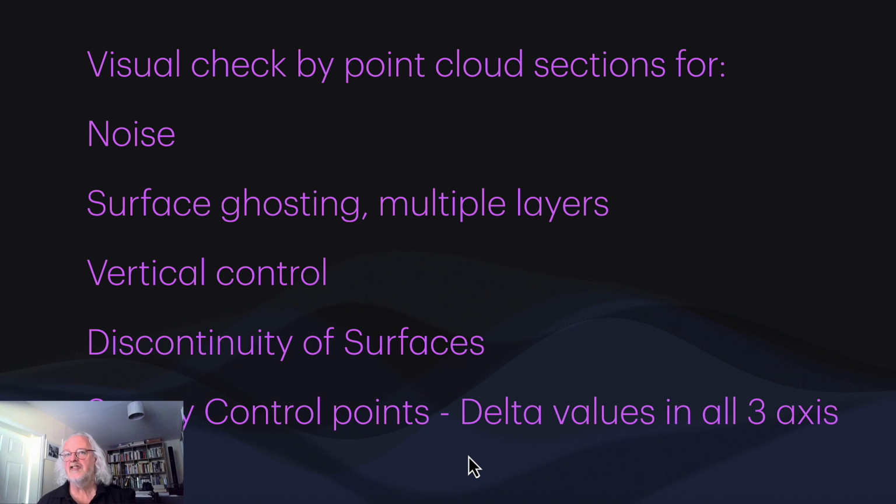But the other way you can look at that is, if you are using survey control points, you can look at the delta values in all 3 axes, X, Y, and Z. And you're particularly going to see it in vertical shots above you, steep vertical shots as well. Just the same way as you would do if you were shooting a total station. Sometimes you have to do face left and face right.